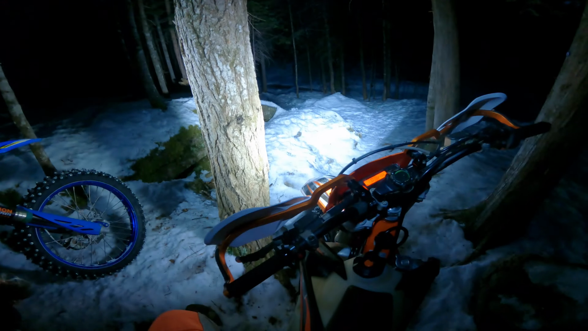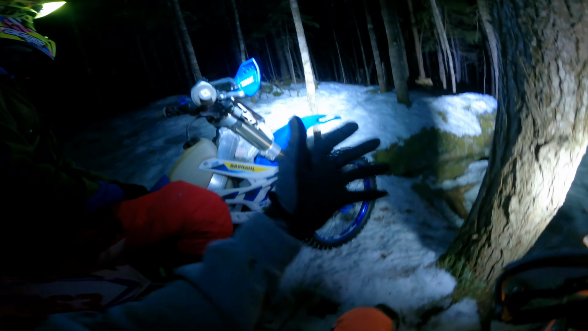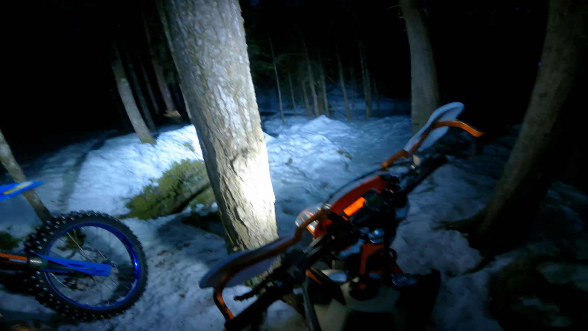Is that ever fun in the tight stuff with the lights? Yeah, it is. It's a tunnel. Well, you can see so much better and you're only going where your headlight's at. So it's so cool.